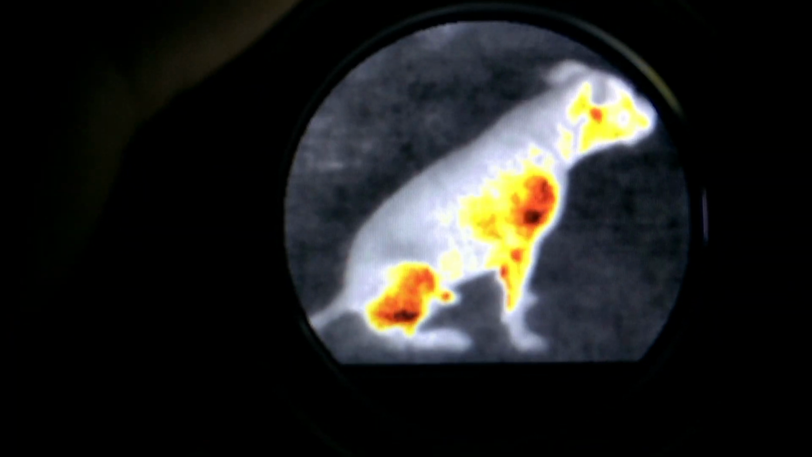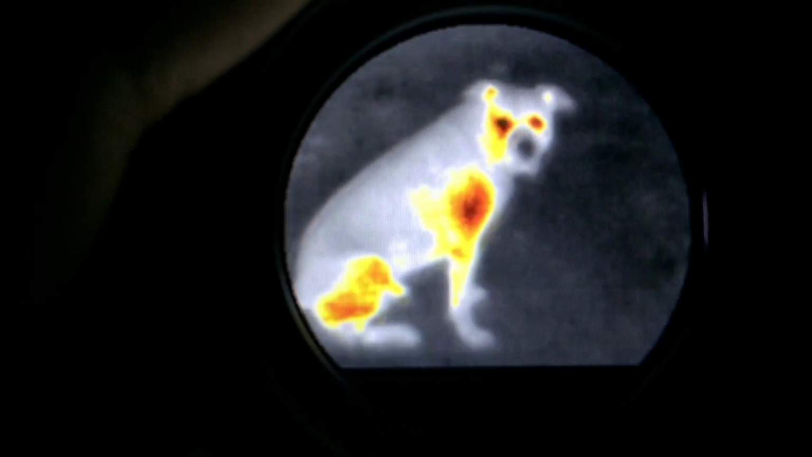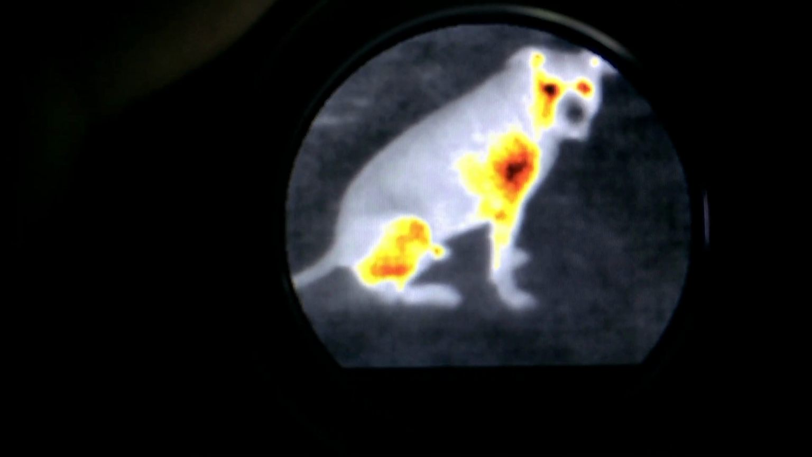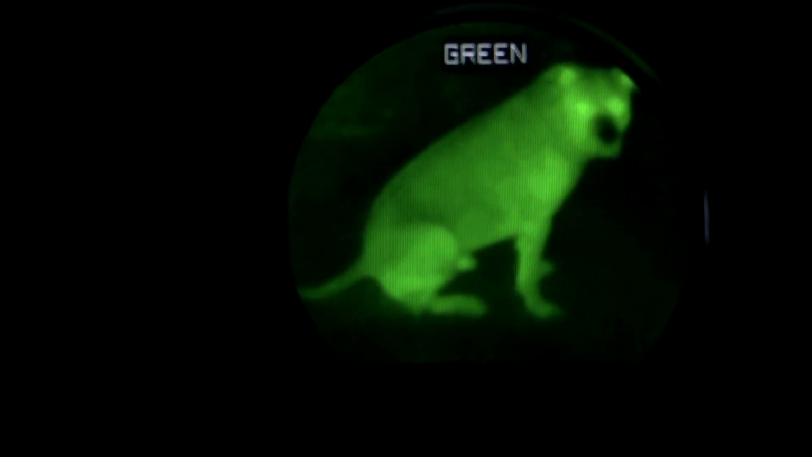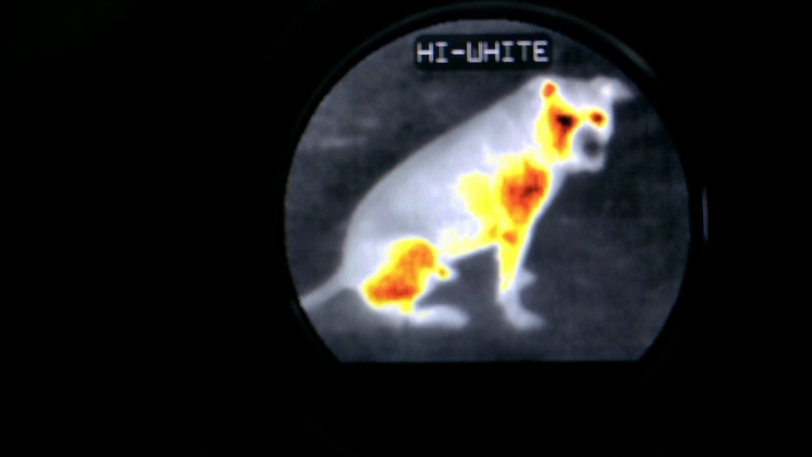Okay, so let's start with the basics here, guys. So we're just looking at Coop. Aren't we, Cooper? Eh? So we've just got it on high white, and he's only about probably 4 or 5 meters from me here. So I'll just go through the different modes here so you can see. Let's go to high black, red, green, white, black, and then back to high white.